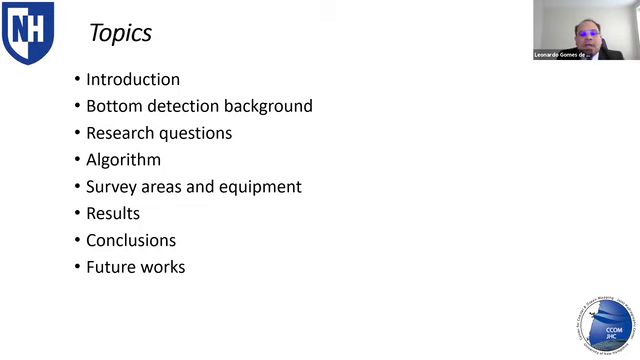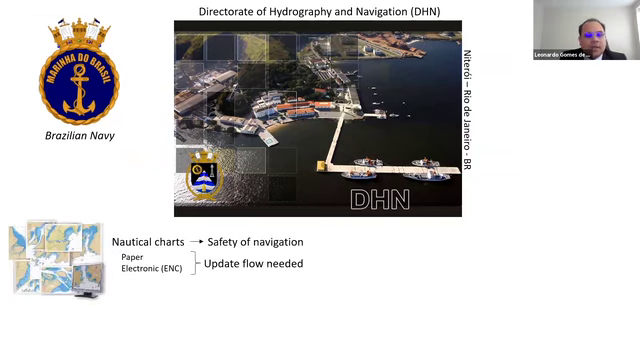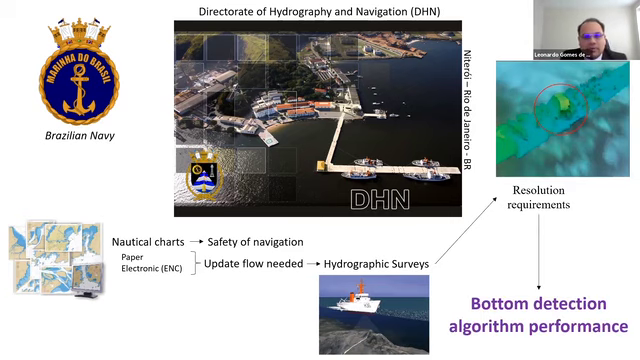Throughout this presentation, I plan to use these topics to remember the methods we use nowadays, share my ideas, results, and conclusions, and then indicate where it's possible to improve. As said by John, I work for the Brazilian Navy at the Directorate of Hydrography and Navigation, DHN, which is similar to NOAA. We produce nautical charts, and we need to perform hydrographic surveys. They have some resolution requirements, and it's related to the bottom detection algorithmic performance.